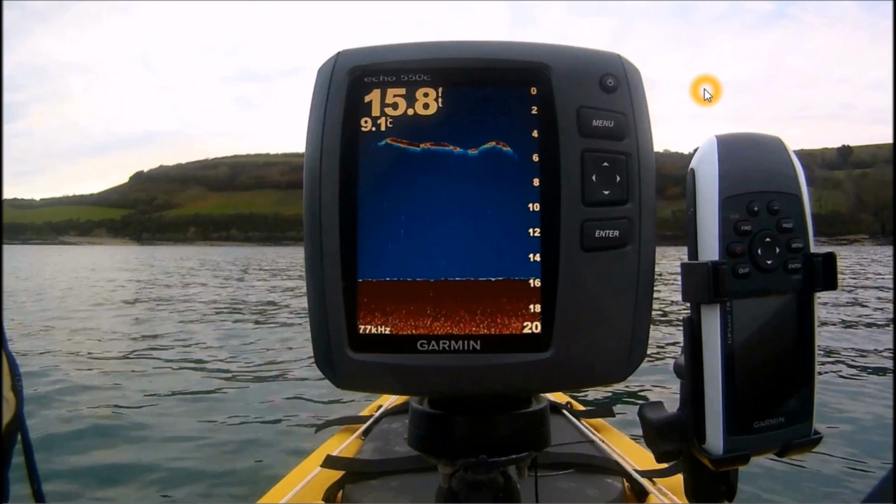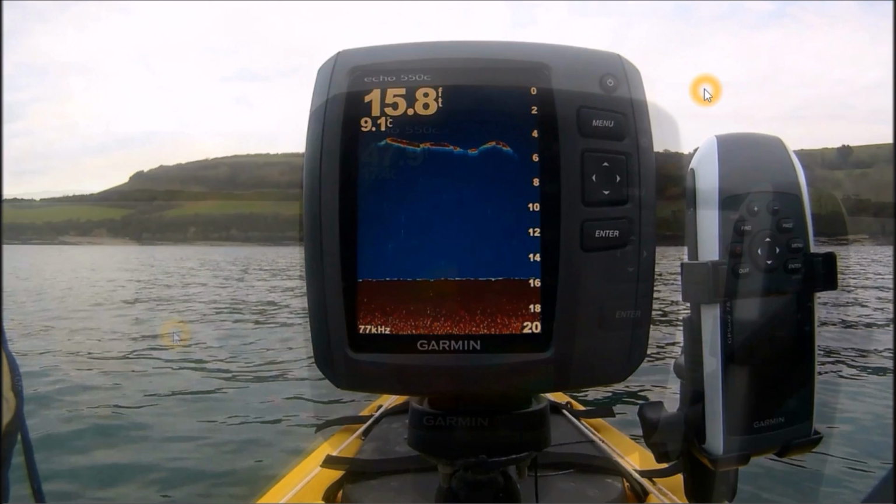It may show as an arch shape which fools you into thinking it's a fish. But usually if you get more individual fish, you'll get an arch shape or a bit of an arch shape, but you'll get that red, or whatever the hard return is on your fish finder, that deep red showing there. So that's just one example of more individual fish showing as that arch shape.